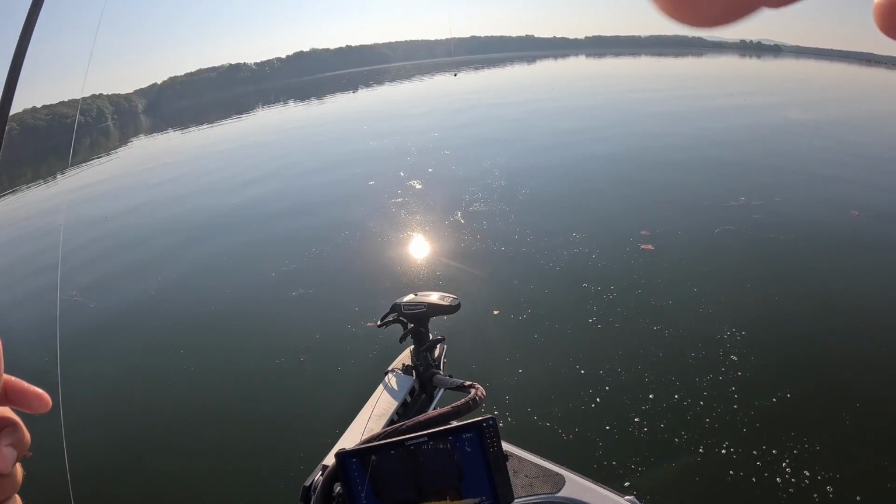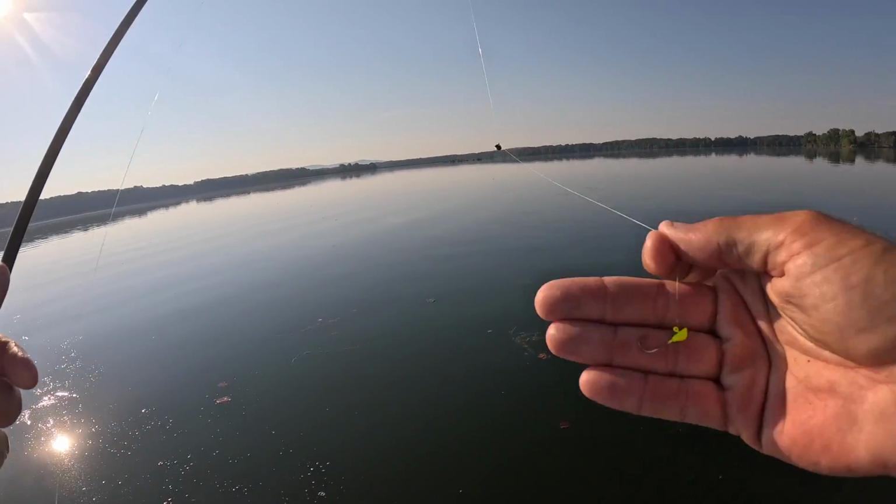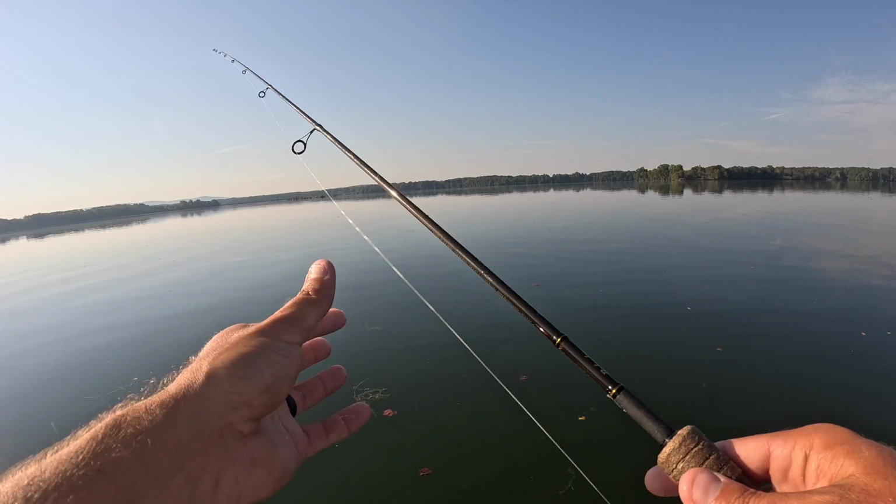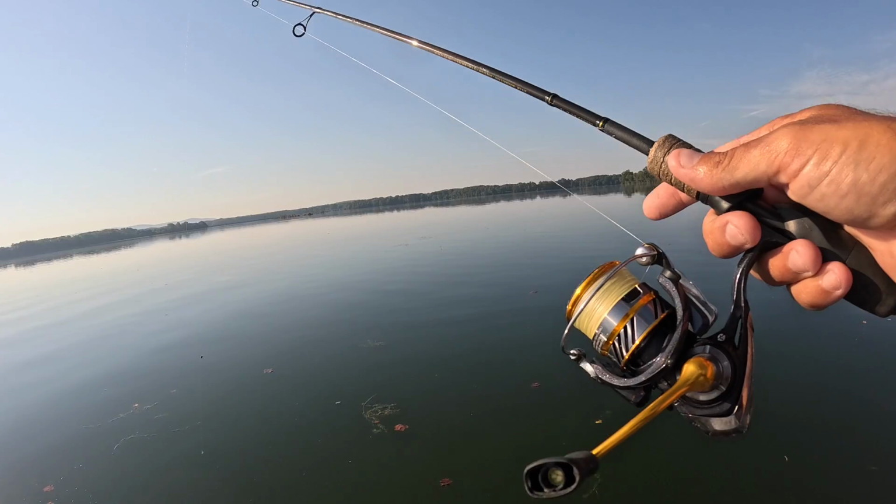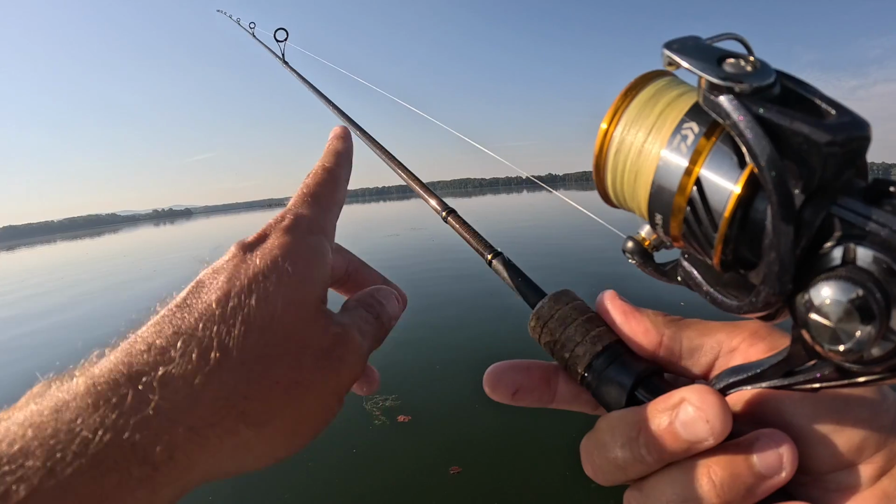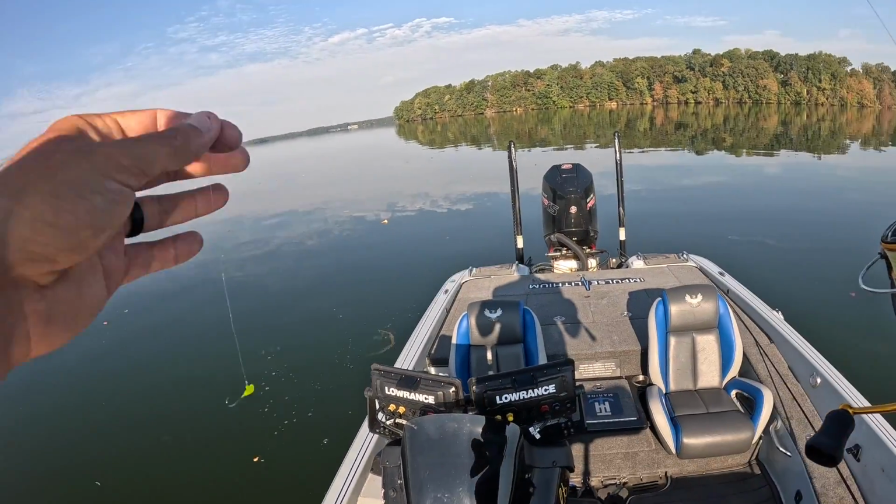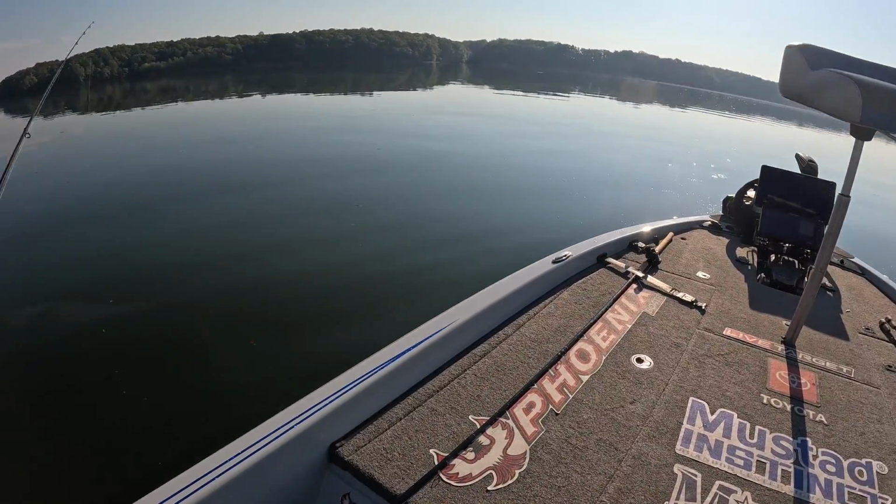I get a lot of questions about that split shot. Why don't you just go up to a 1/16 or a 1/8 ounce head? Because I'm trying to keep that profile down. I've got 4-pound Vicious 100% fluorocarbon leader, about a 6-foot leader tied with a double uni knot. Then I have 7-pound Vicious panfish braid, 2500 size Daiwa reel, and a 7'2" light Mustad detector rod. I'll link the rod, reel, line, bait. I'll link everything in the description, and I'll link my electronic setup as well.